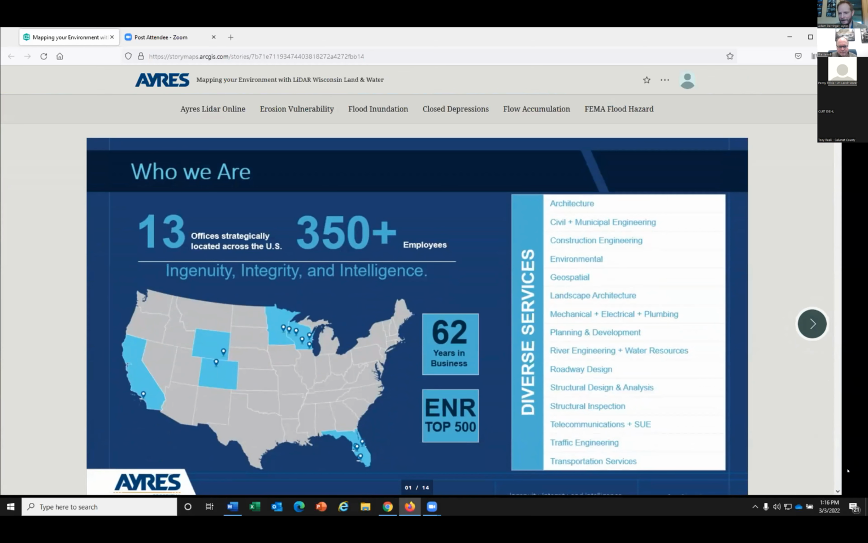Obviously we're with Ayers, Bruce previously Manitowoc County. Ayers is an AEC firm, so a lot of architectural and engineering. But really what we're going to be focusing on today is our specialties in environmental engineering as well as our geospatial work. And Bruce and I both work in our geospatial division. Ayers is an employee-owned company. A lot of you probably know us from working on dams or water resources. But what I want to do today is educate you about your LiDAR data and how you can think about using it in your day-to-day work.